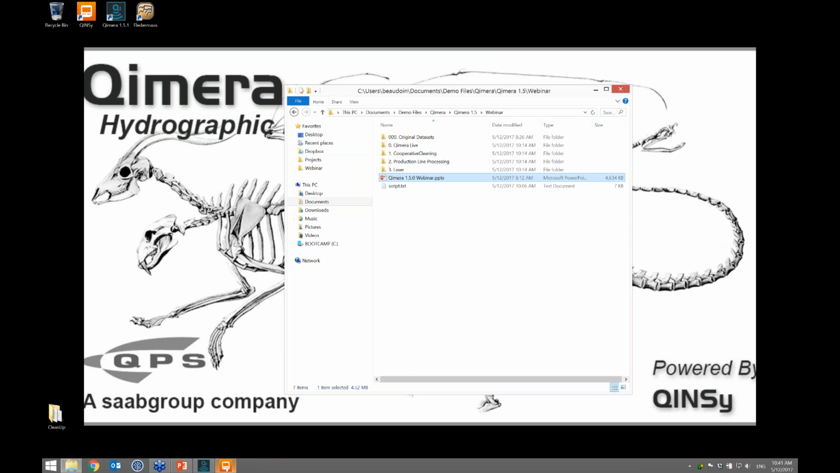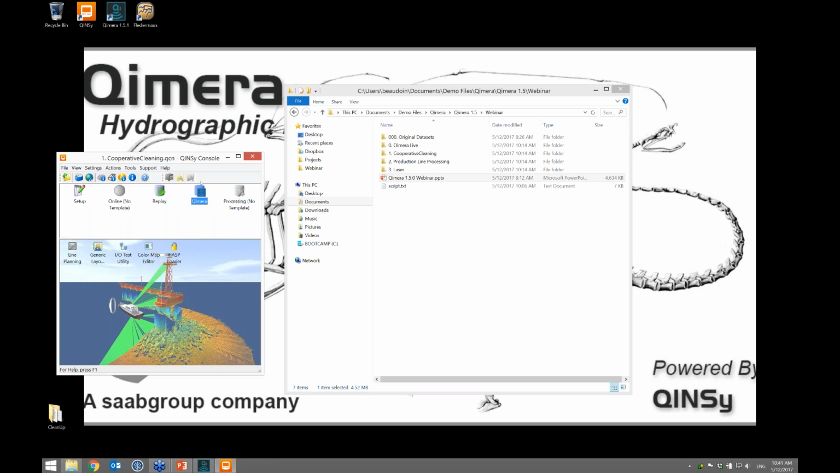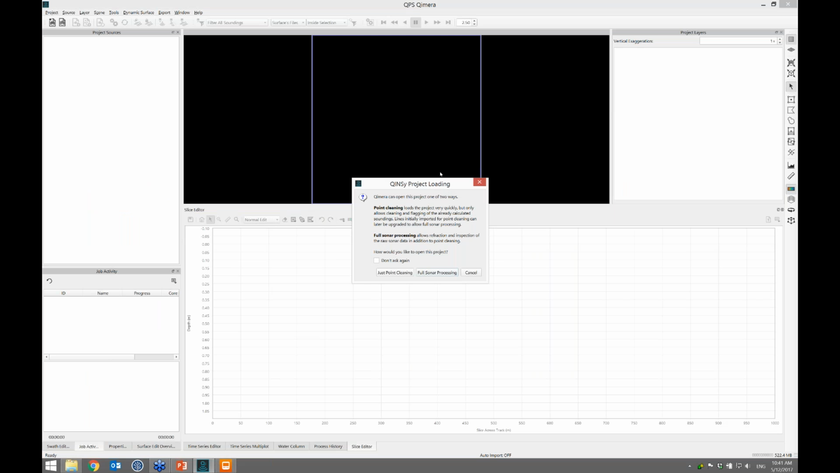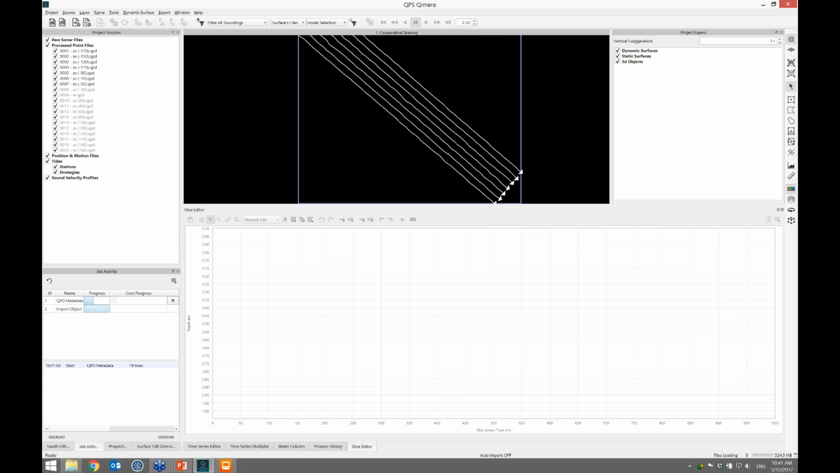What you can do now in Quincy in the latest version, 8.16, is you can launch your Quincy project. When you go offline, you can click this new button and launch it into Qimera. So that will start Qimera, and it'll prompt you right away. Do you want to bring this in just for point cleaning, which is what you would have done with cloud? So we'll say yes, or you can bring it for full sonar processing, which lets you do things like ray trace or apply navigation.